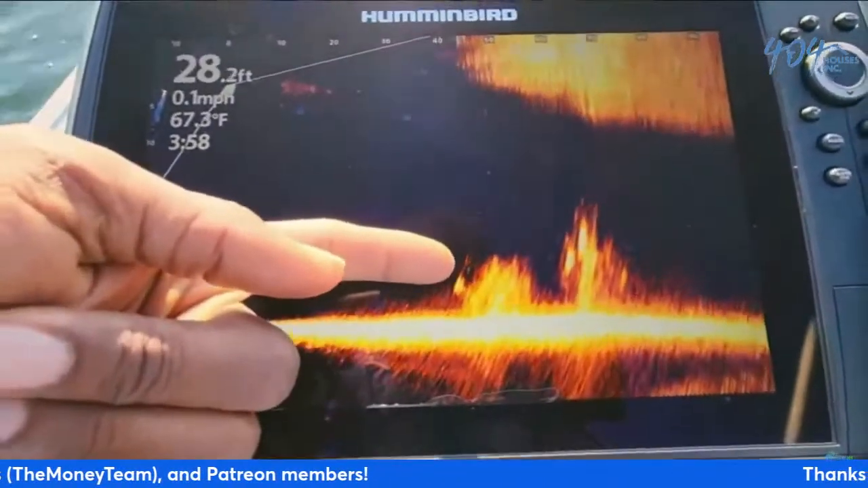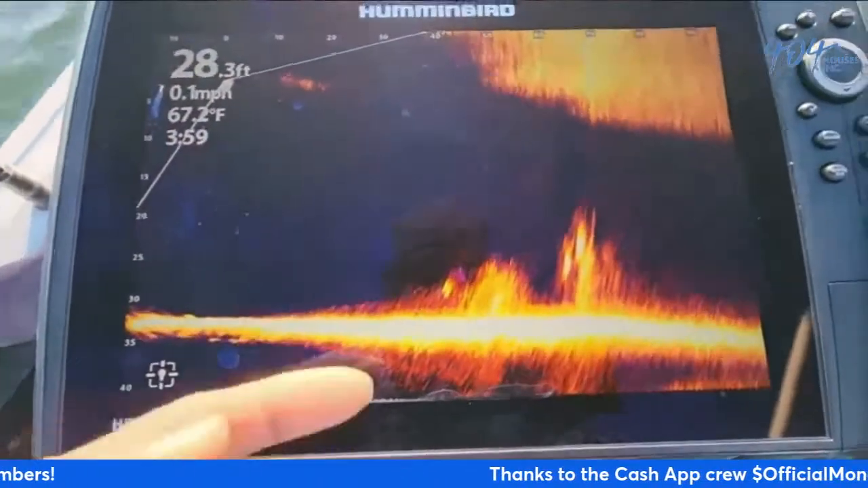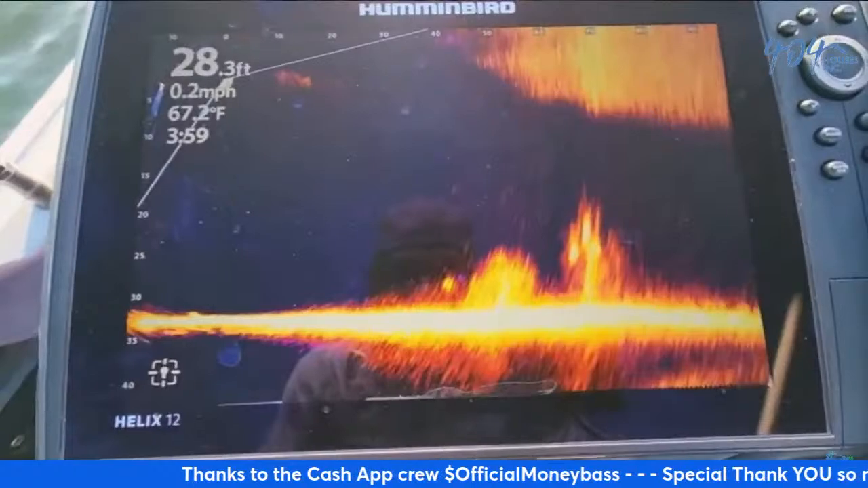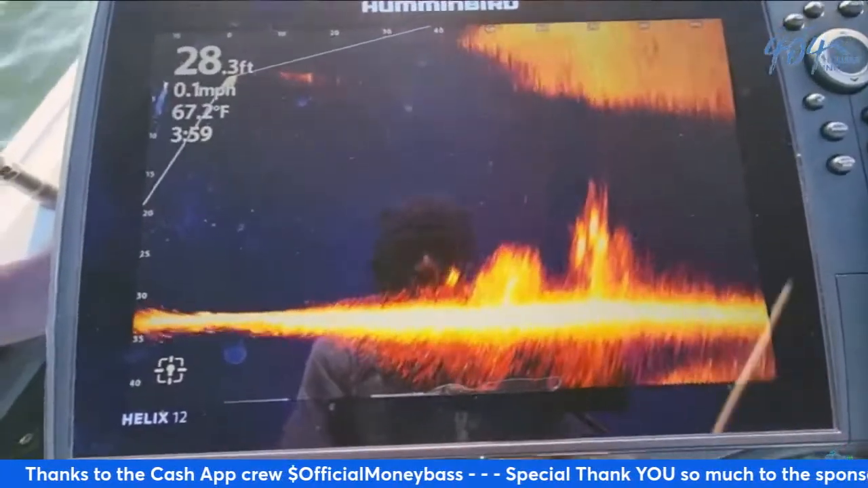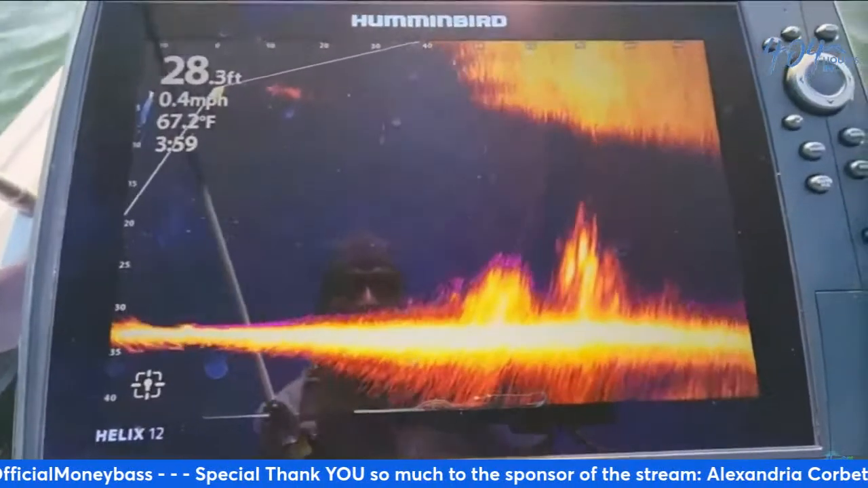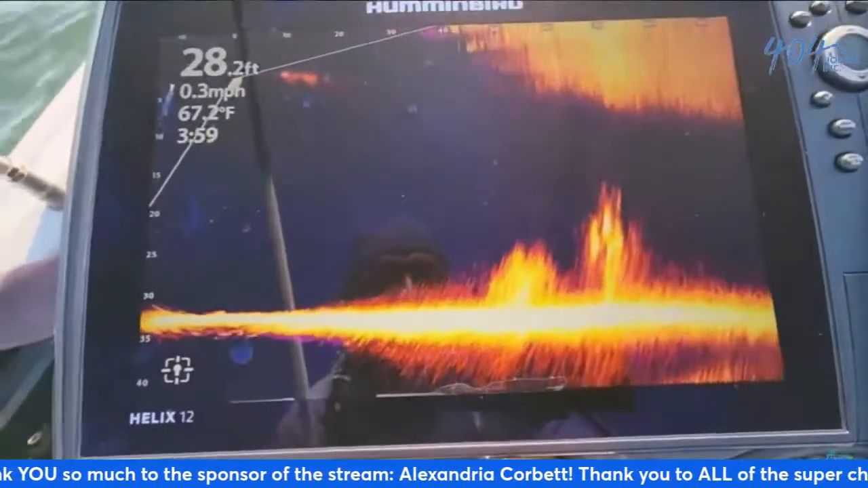All right, there is the shaky head falling right down in there where those fish were at. Let's see if they follow it down. Yep, so you can see those fish kind of followed it, but they did not follow it all the way down to the bottom. So those may not be bass, guys. Could be some striper out there. Sometimes those are kind of curious and will still check out the bait. All right, so that is the shaky head.